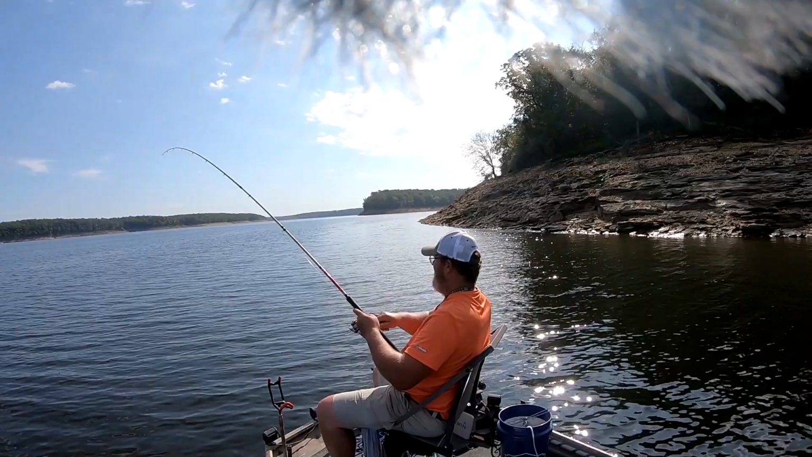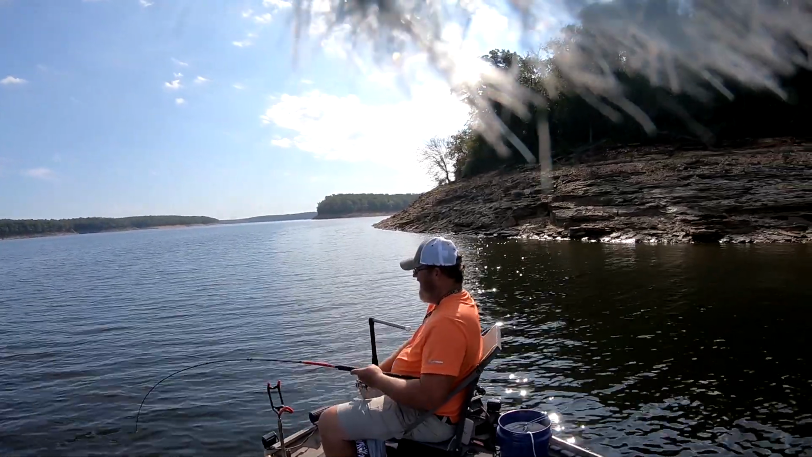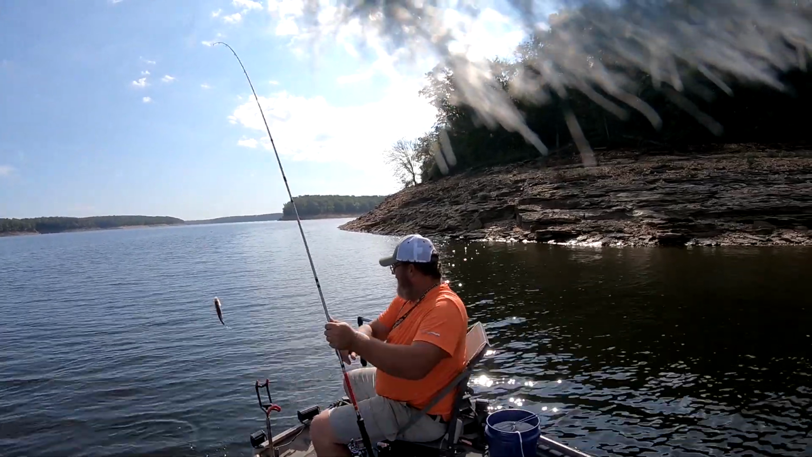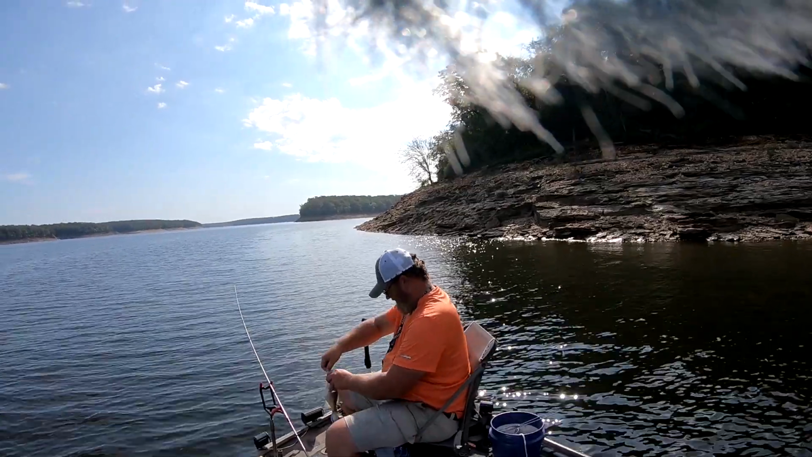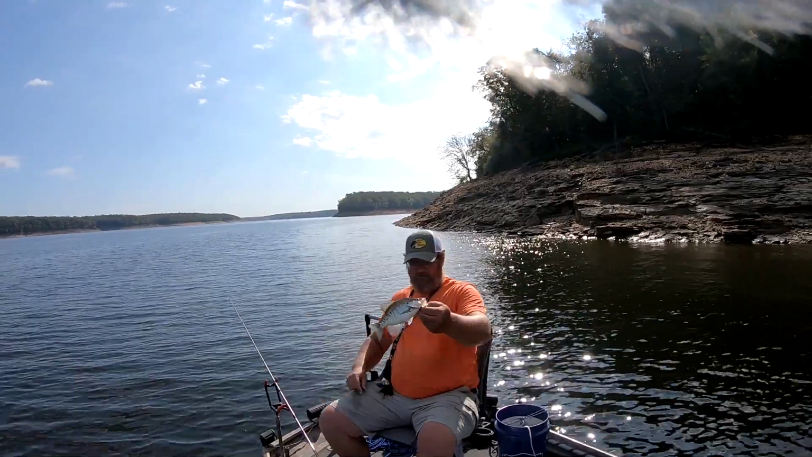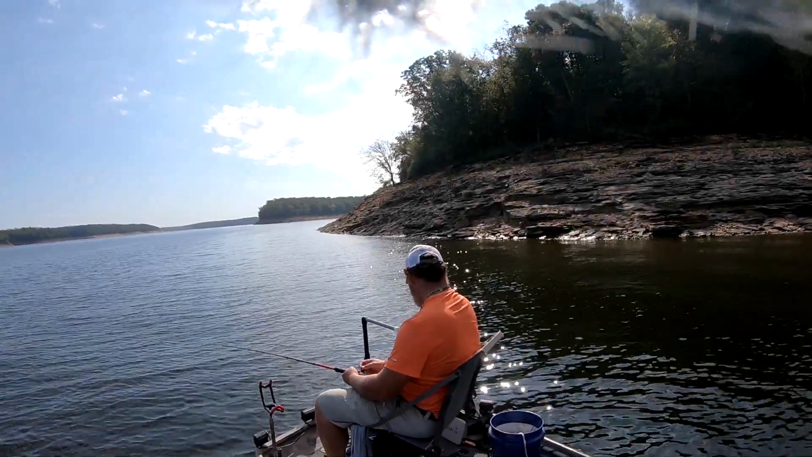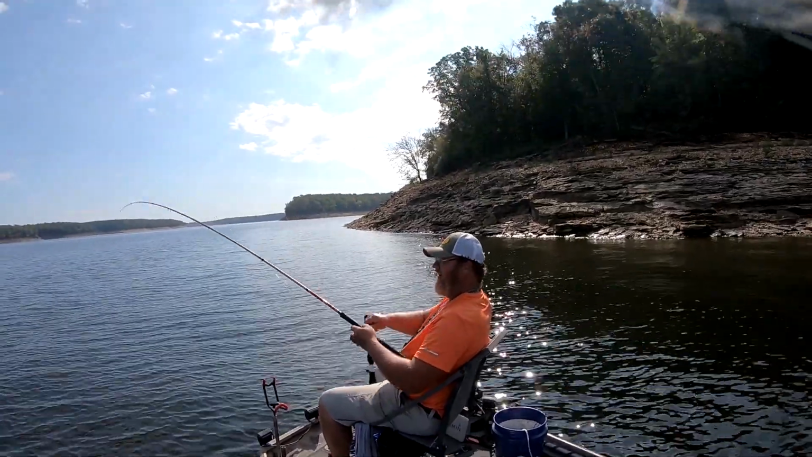There he is. Oh, nice fish. Another really nice one. Another 10-inch fish. Real nice fish. Look at that. Dropped it right there and there they are, already on it.